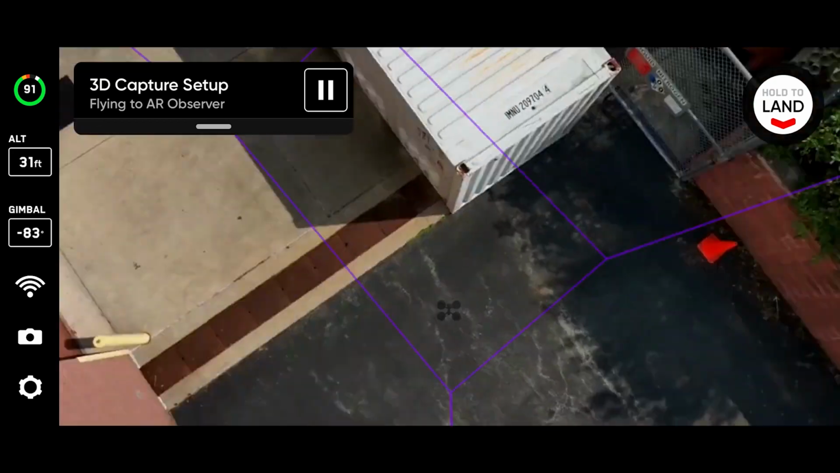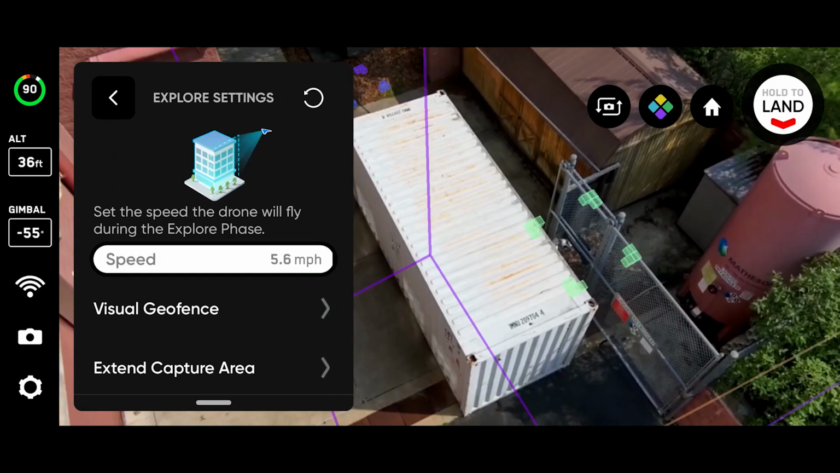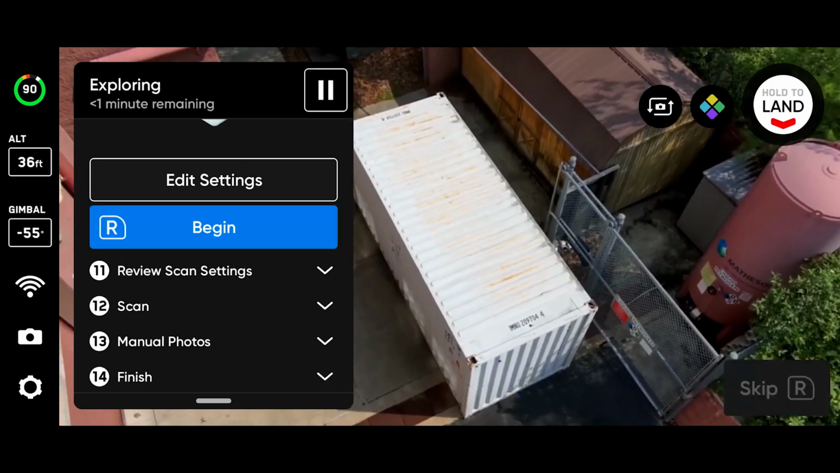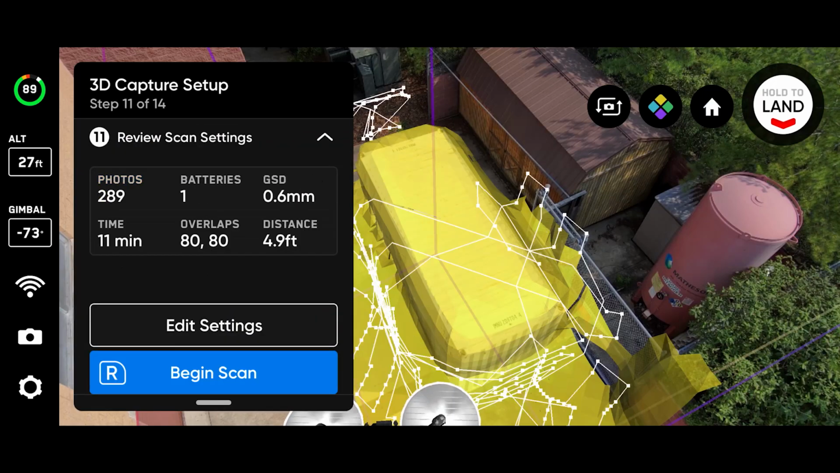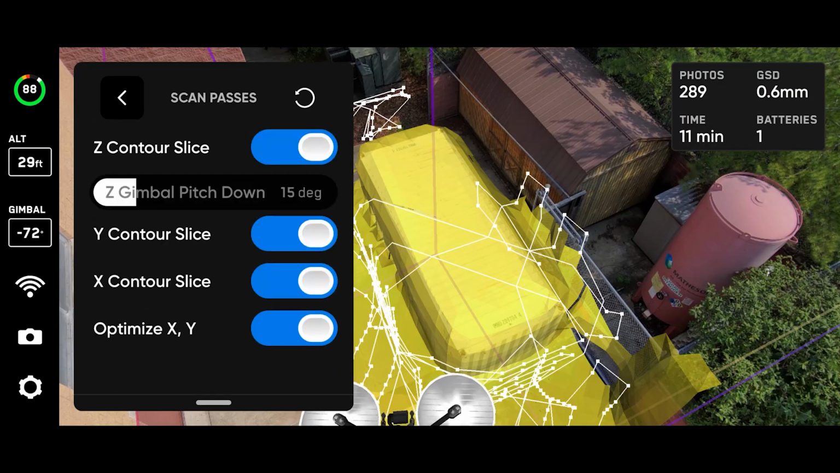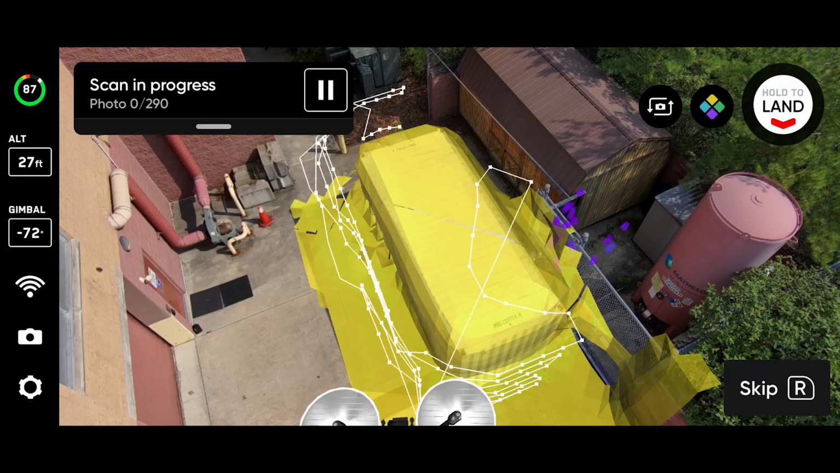With the boundary set, the Skydio flies to explore inside the volume and determines the rough geometry of the structure and the path it will follow for photo capture. After exploration, the Skydio hovers and the estimated flight time, number of photos, and number of battery swaps is displayed on the controller. Final settings are completed by the pilot and the 3D scan process is started.